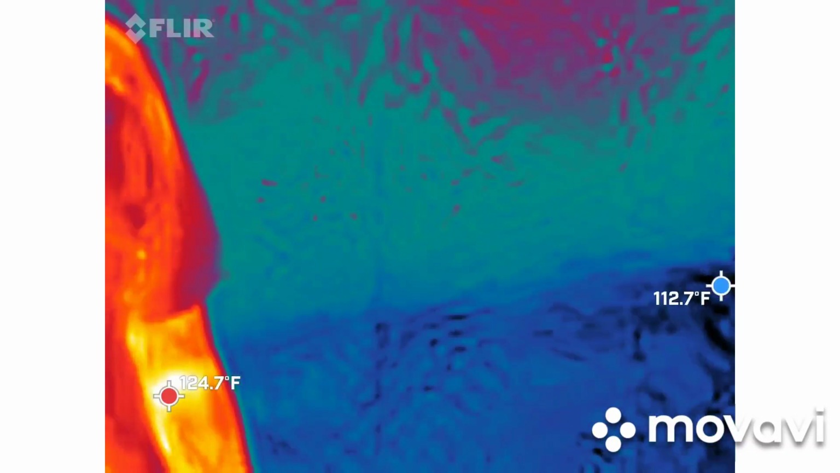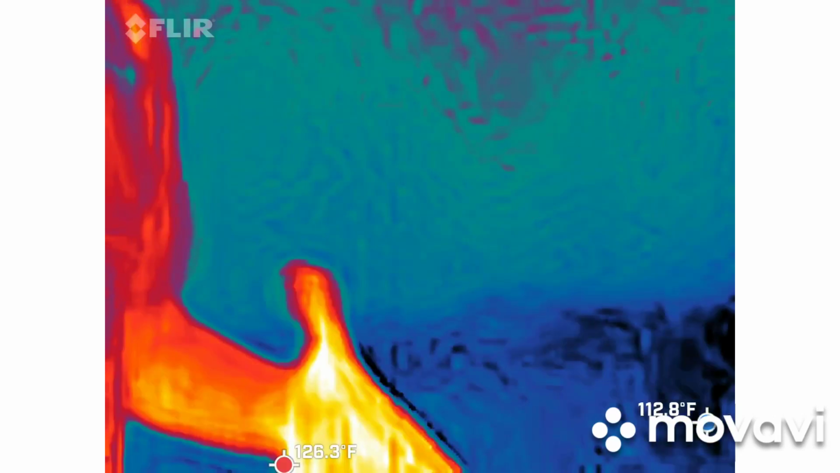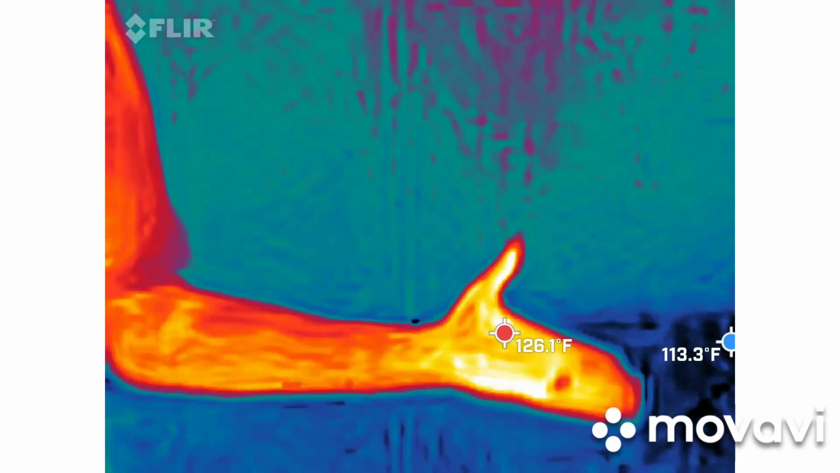So I'm just looking for cold spots. Anything literally cold to show up. And at the next stop, I'm going to show you a piece of evidence that I caught that gives you a better gist, and I give it to you at the next stop because that's where it happened. That way you know exactly what's going on there, and you can visualize it for yourself because you're there. It's a lot easier to see.